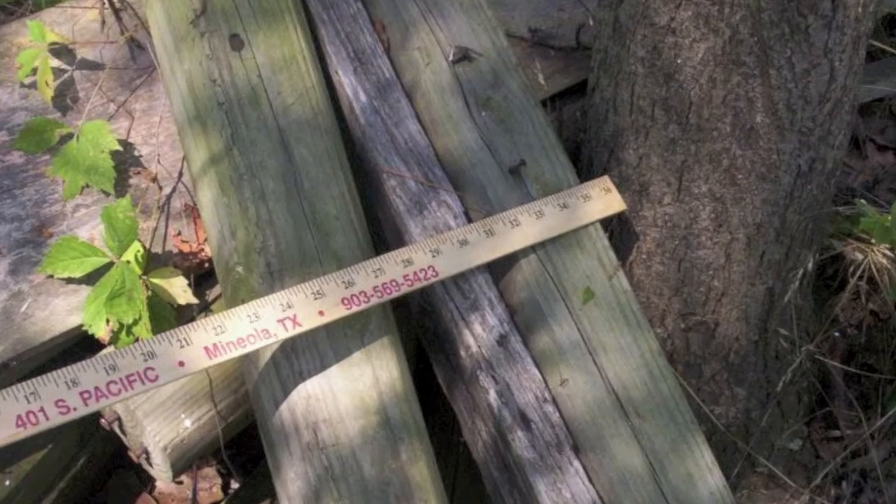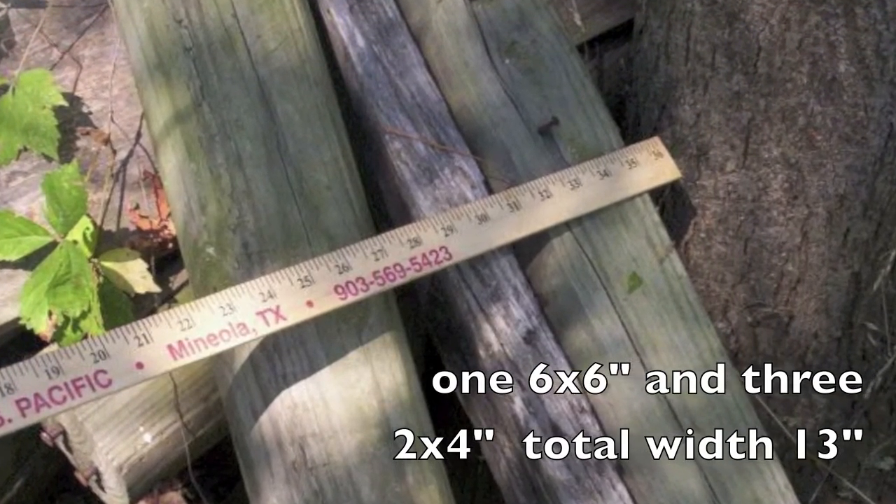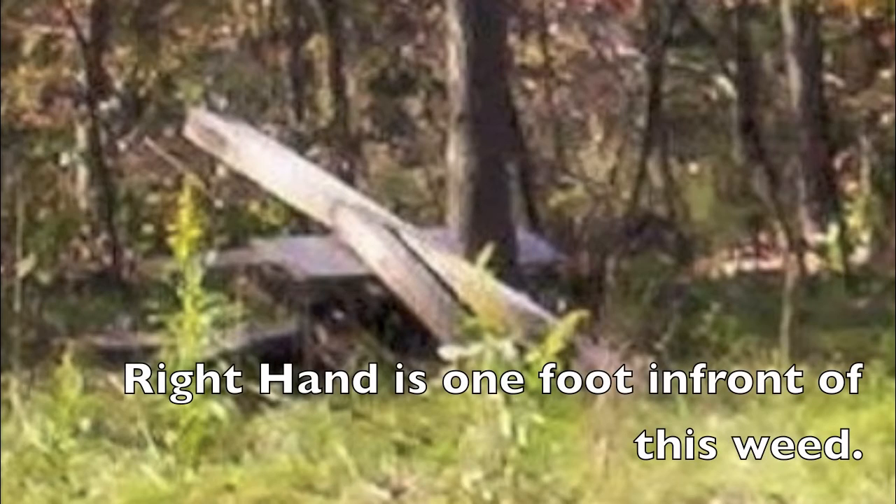Okay, now look at those long boards. They are about 13 inches. It's 3 2x4s and one 6x6. And it gives you a little bit of idea to scale.